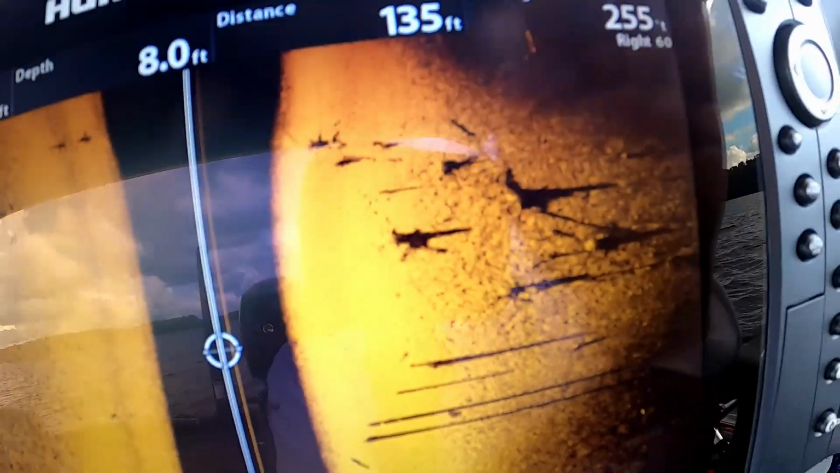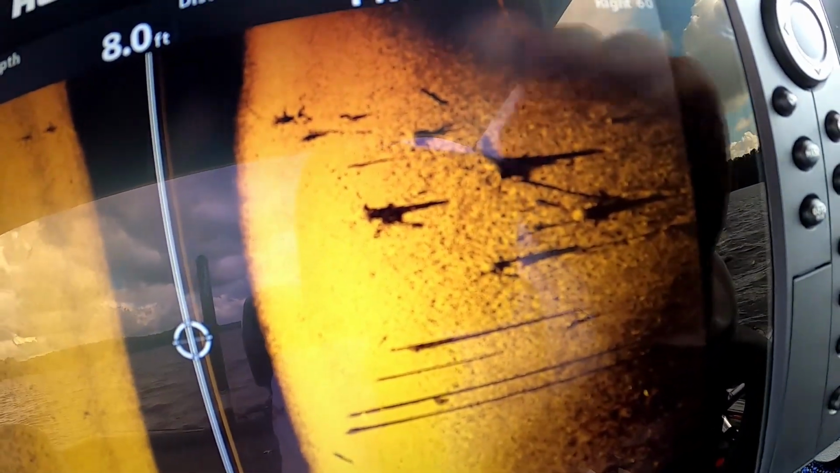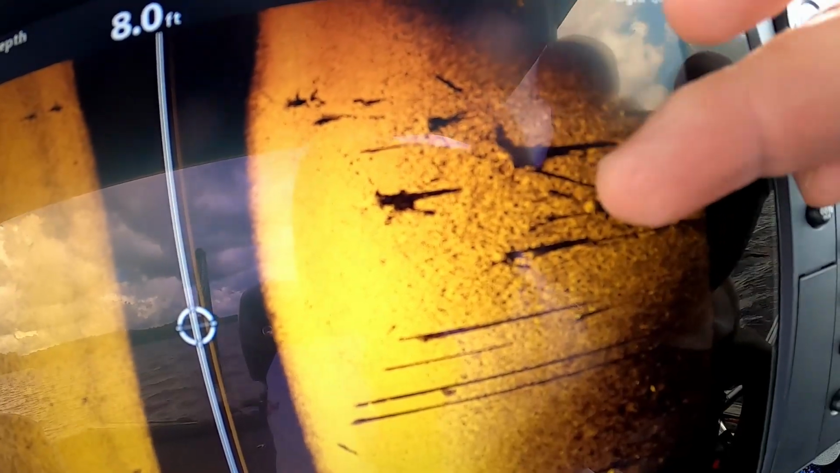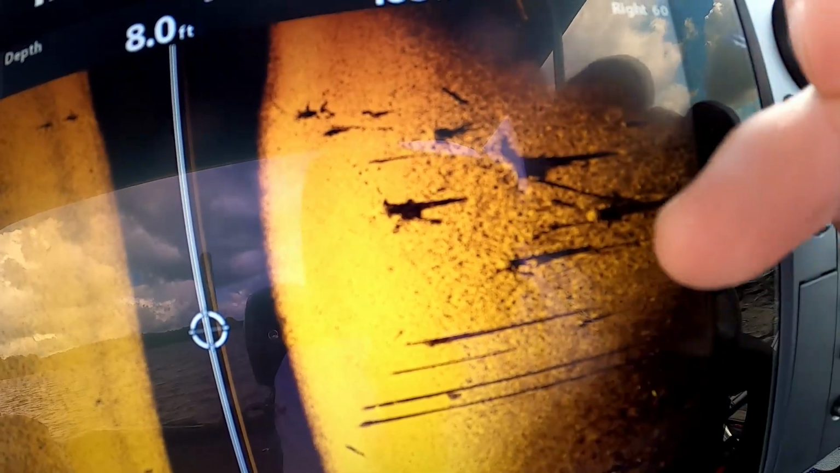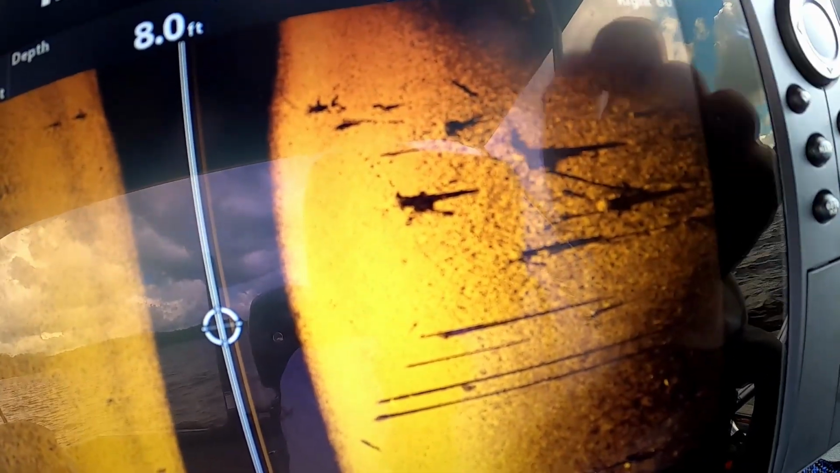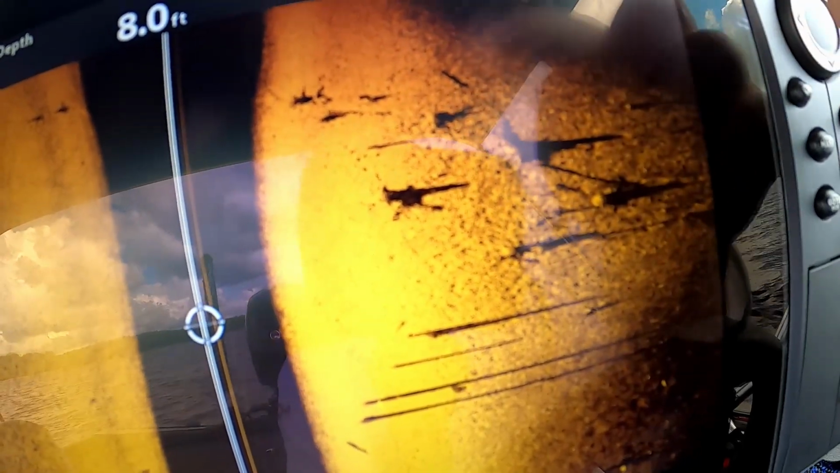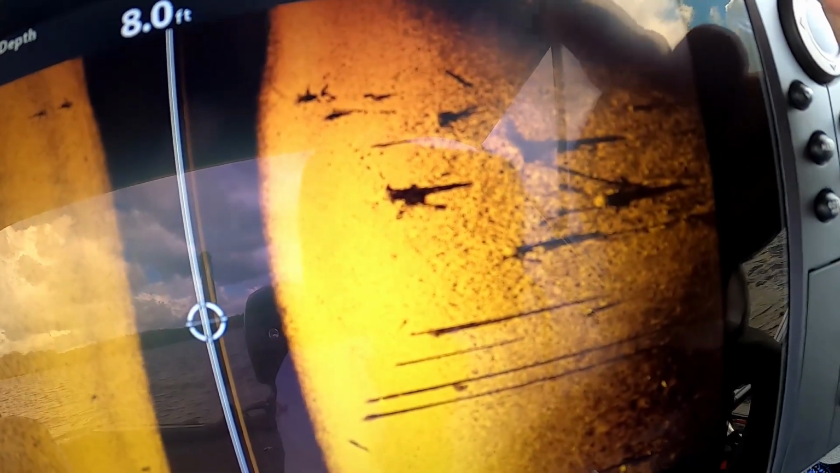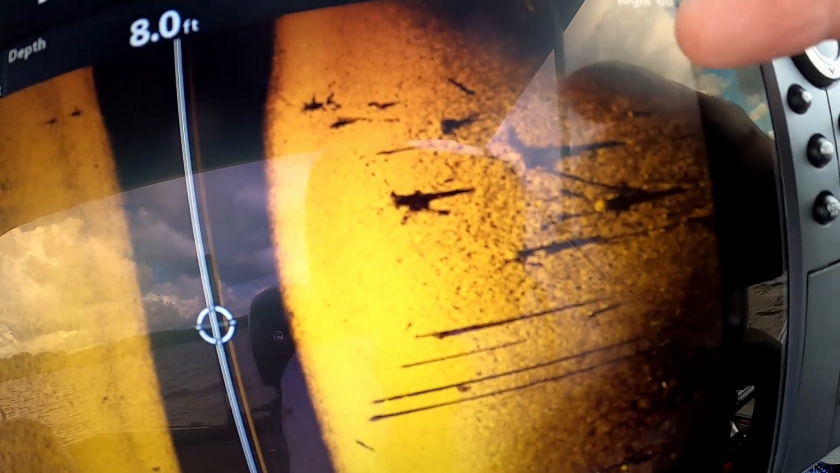So guys, for you guys that are new to Sidescan, let me give you a tip here. I've got my screen frozen here, and this is a good example. If you guys can see right in here, you see how that bottom is bright colored, and then off on this side over here, it's hard to shade this, but on this side here it is dark going this way.